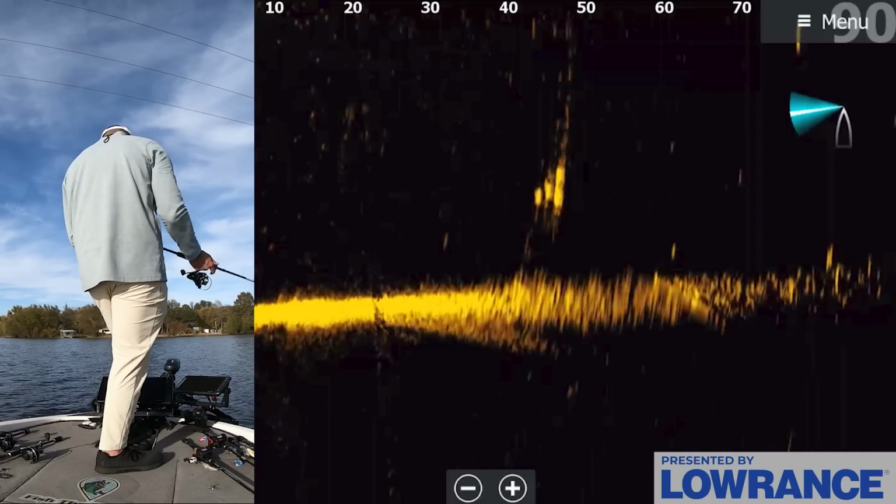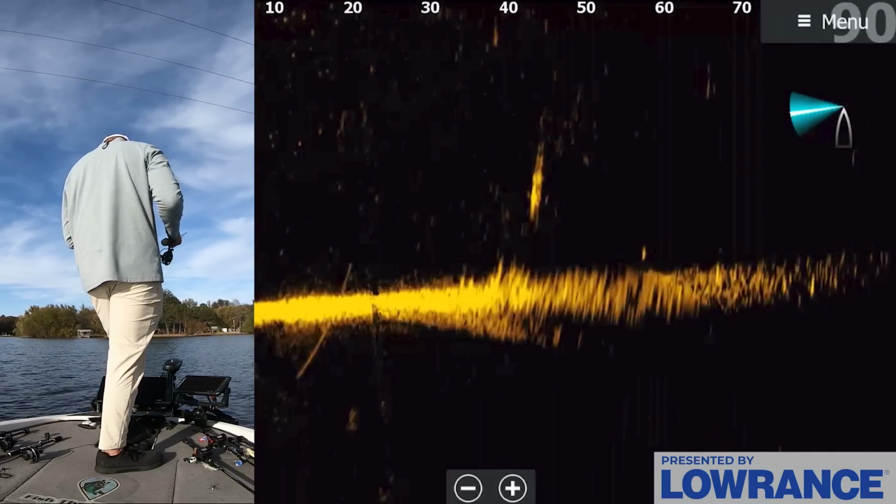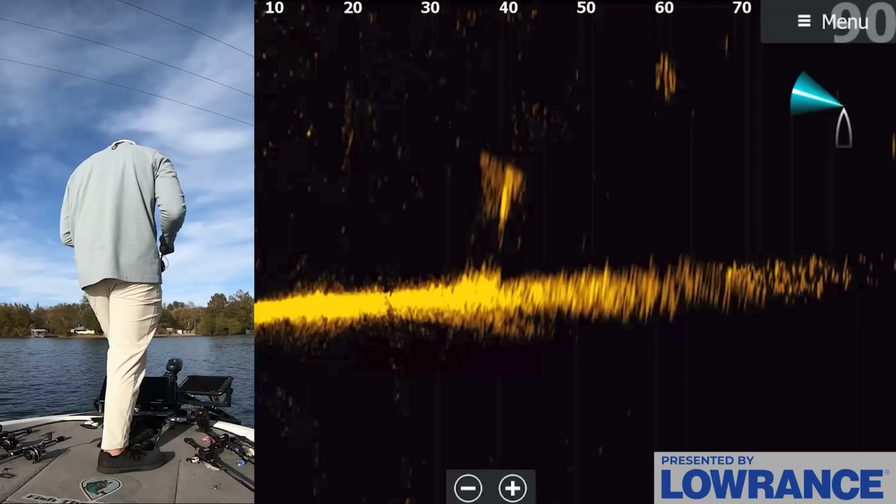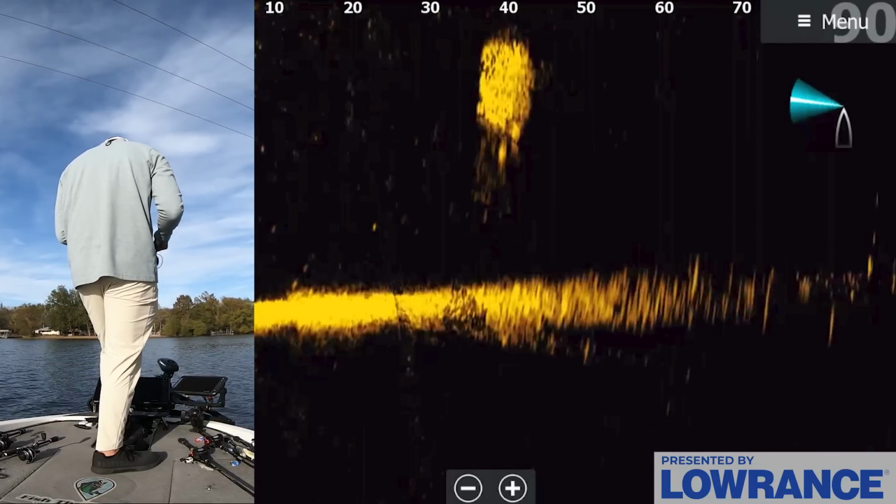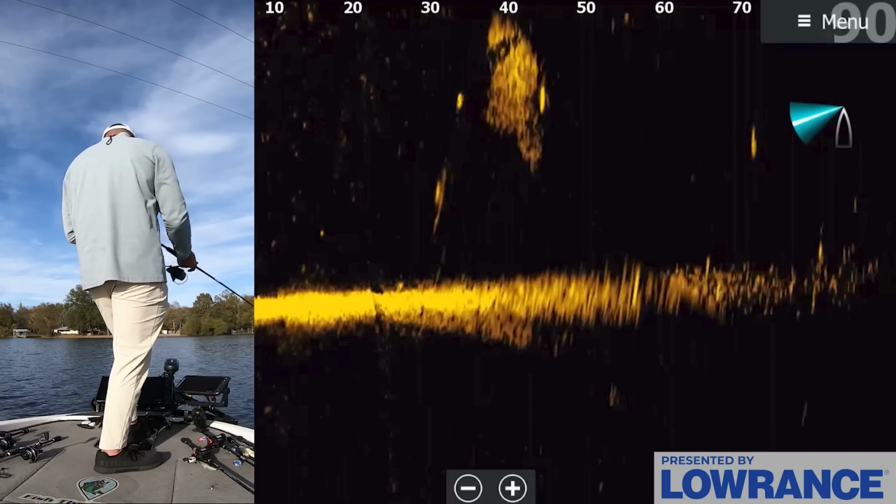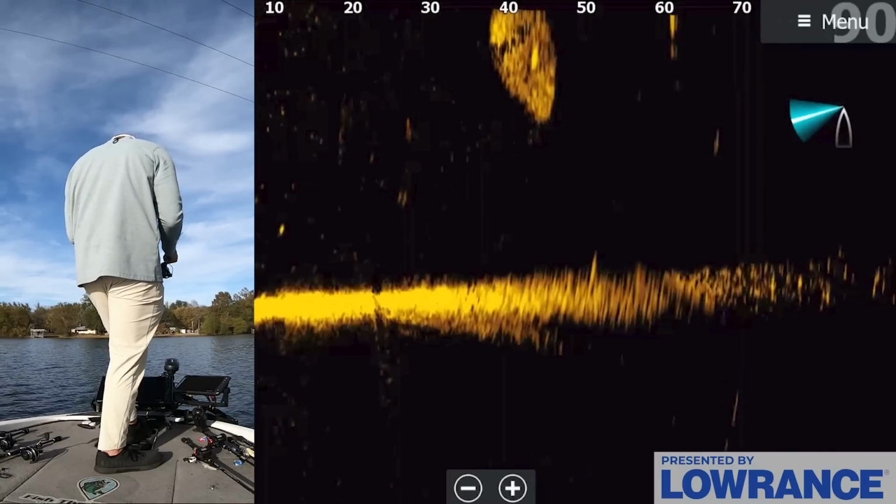There's random brush out here too. I don't know what these fish are doing. They're just kind of randomly swimming around. Another bait wad. I mean, we're in and around some good stuff. Oh, there, those fish are chasing the bait. Look at that. Oh my gosh, get down in there. How can you not get bit right there?